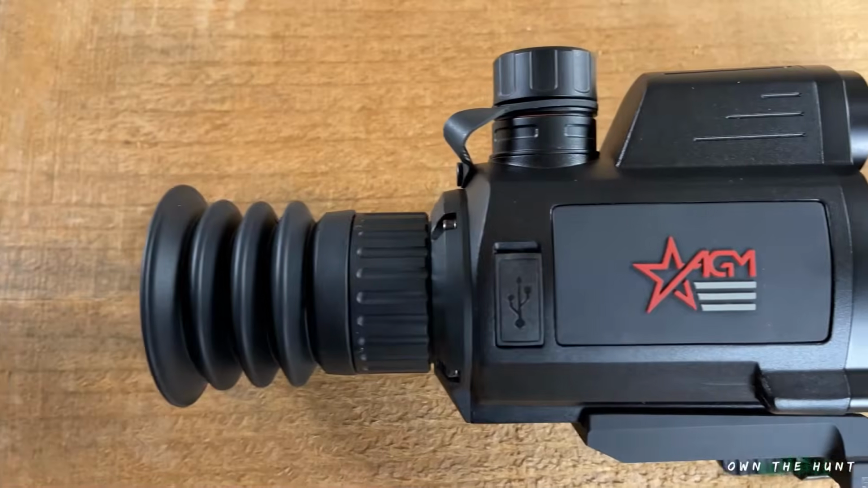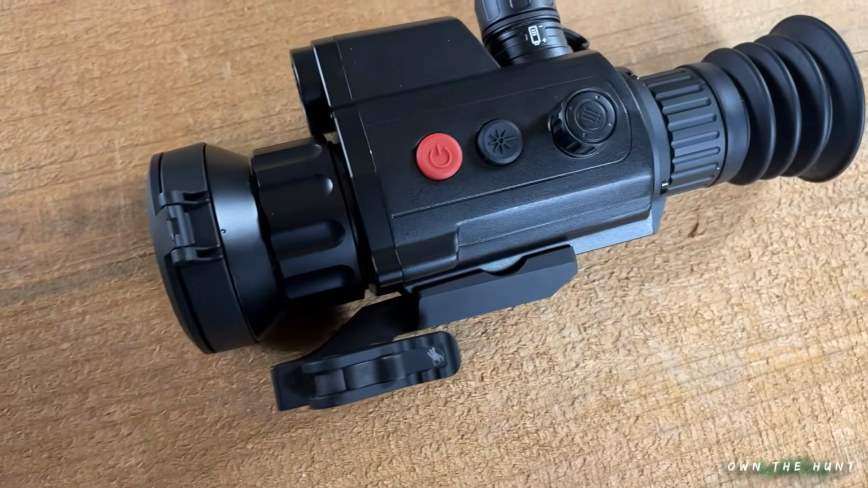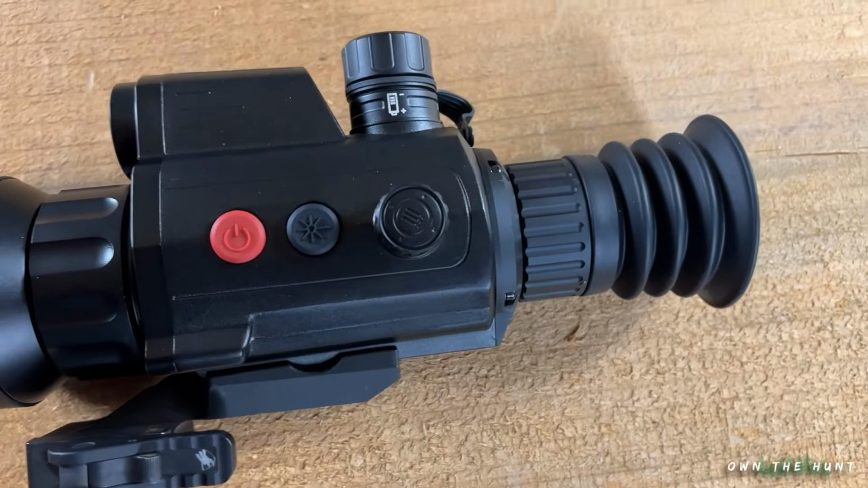Really quick, base mag on the 50 is 4.5 power, goes up to 32 power. Obviously 4.5 is your optical magnification, and any magnification thereafter is all digital. So every time you magnify, you're going to lose resolution. Resolution on this guy, as well as the 35, is 384 core. It's not a 640 model, and it's also not a 256 model. So it's right there in the sweet spot, and it does a great job. It's got a 12 micron sensor, and it does a really good job pulling in a pretty clear image. The focal ring, everything works awesome.